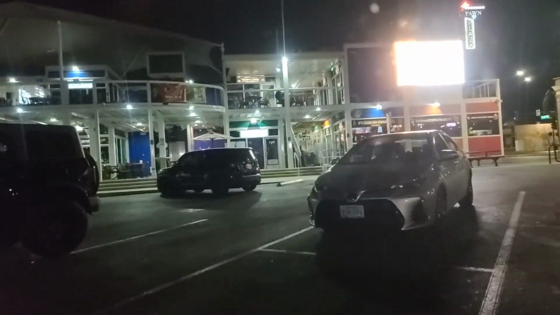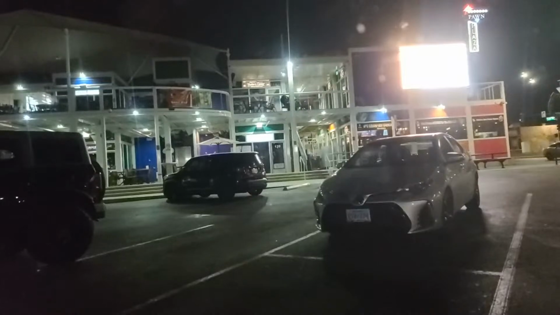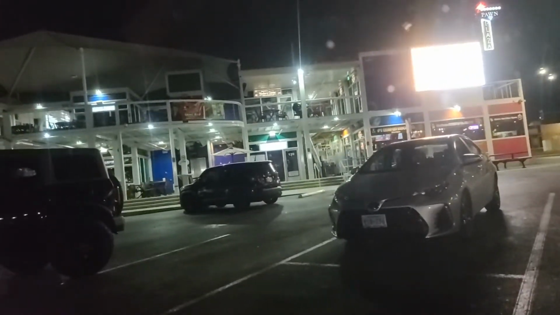Yeah, so this is Pawn Plaza. He has his little Pawn Plaza sign up there, the welcome to Pawn Plaza. This is Rick Harrison's brainchild there. It is a small building, and it's really cramped inside too. They have stuff all over the place.